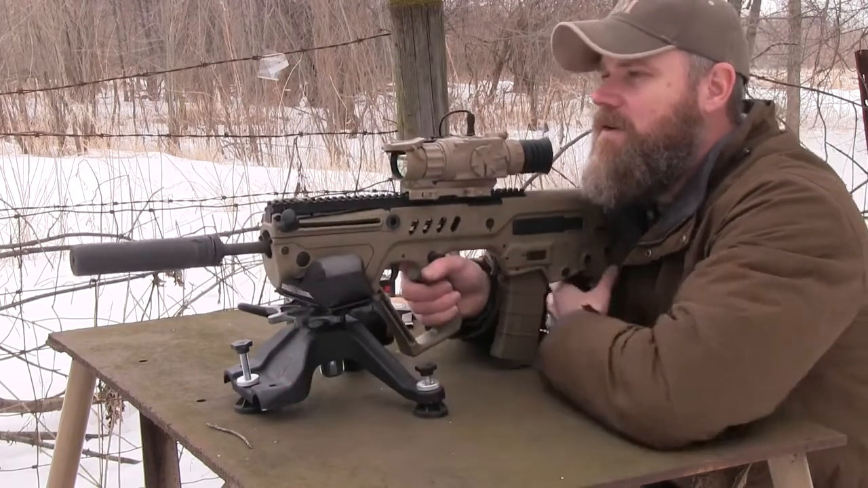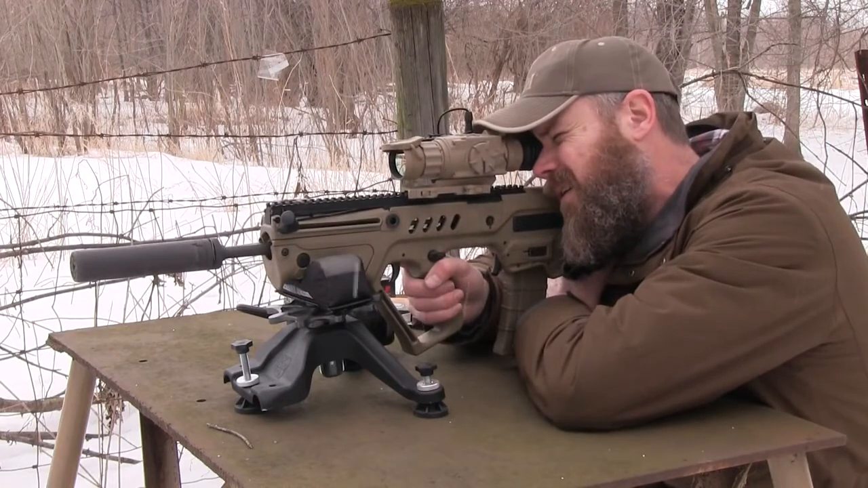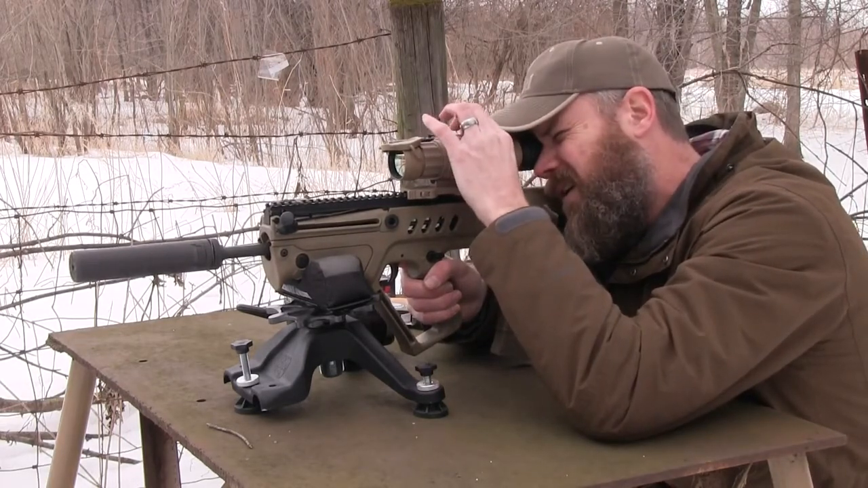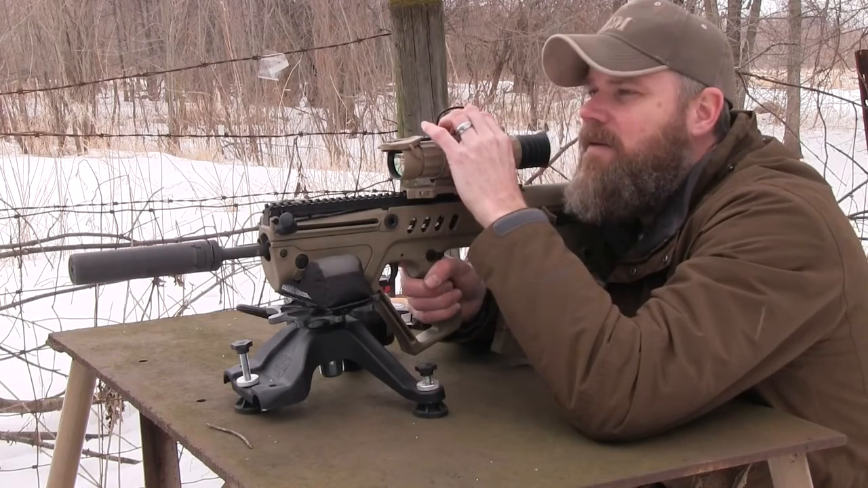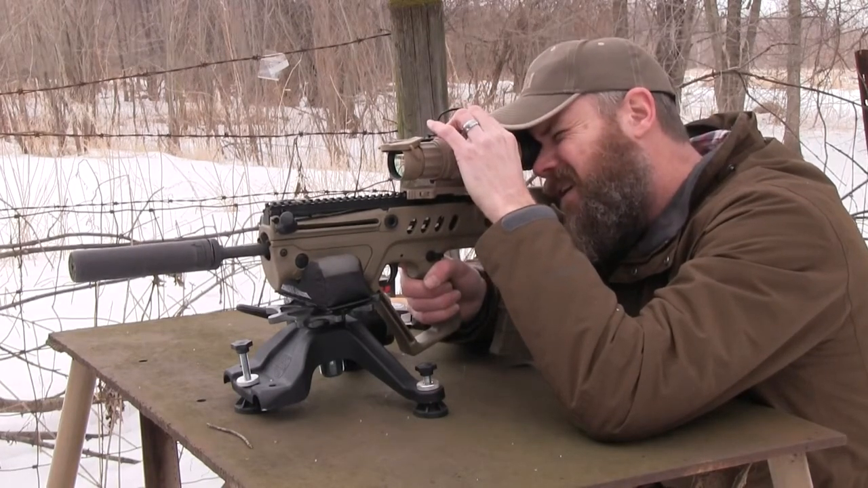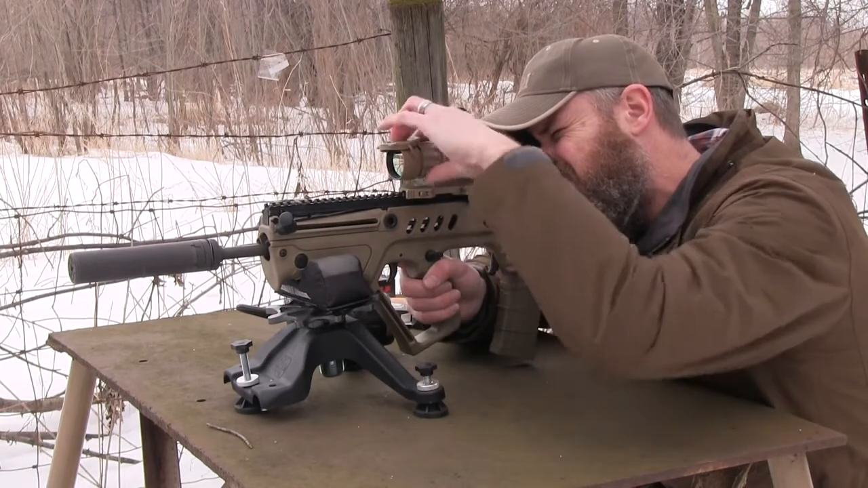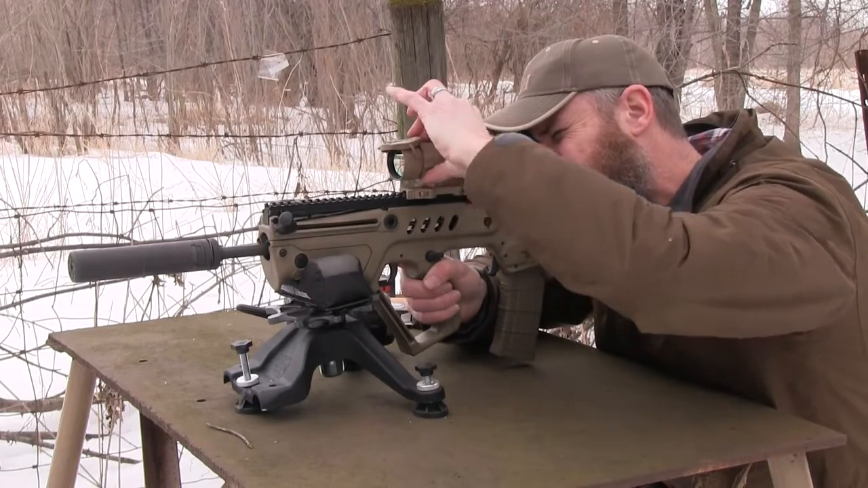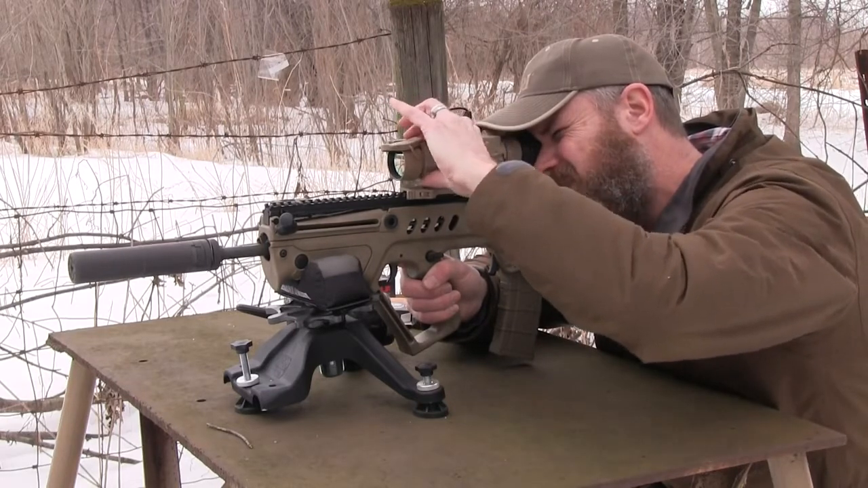Let's take a look at it at 50 yards here. Okay, I don't see as much detail now at 50 yards. As a matter of fact, I'm even having a hard time. Oh, you know what? My hand warmer fell off. All right, I can see the center of the target. Now, this ring on the end allows me to focus the sight. I haven't cranked out to infinity.